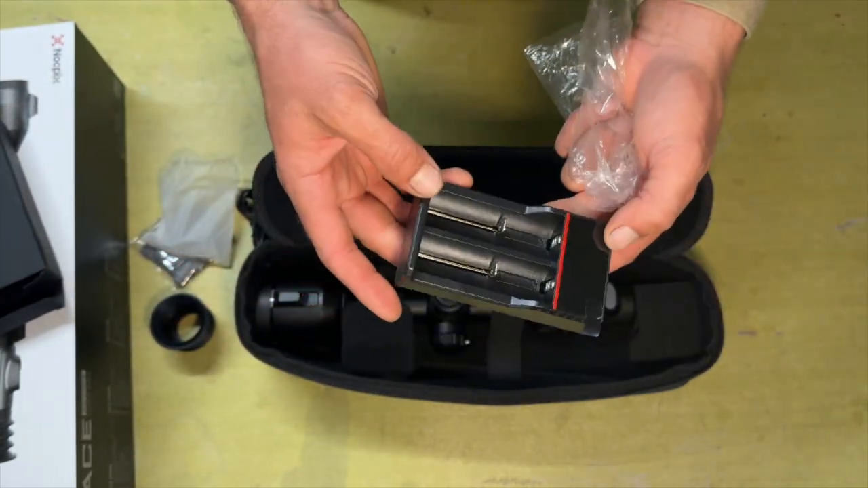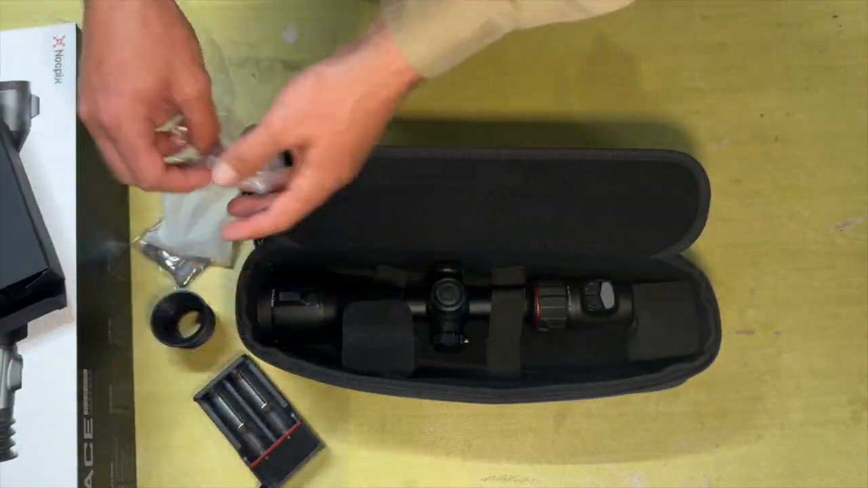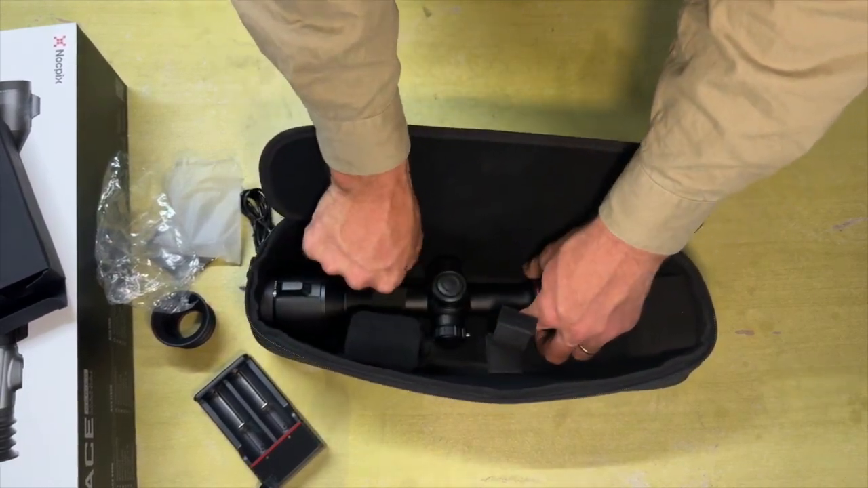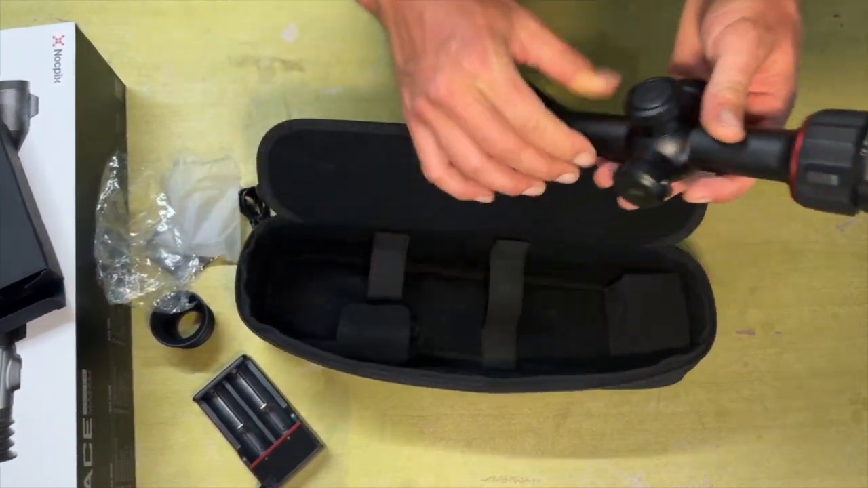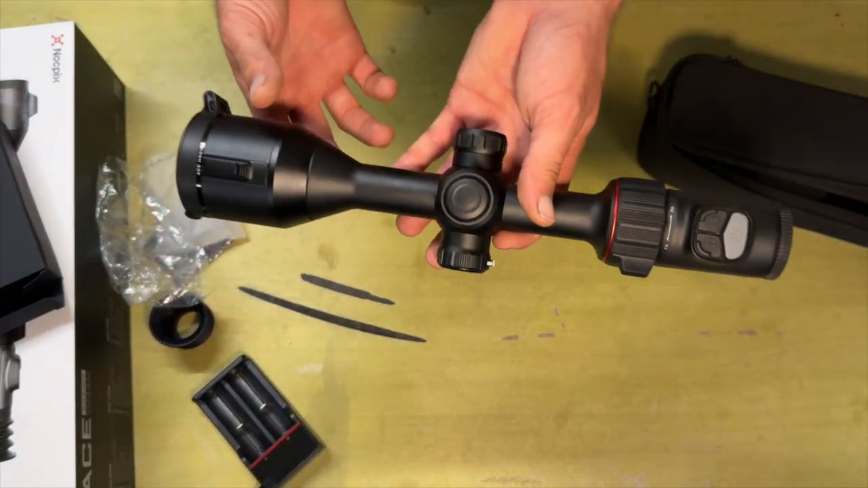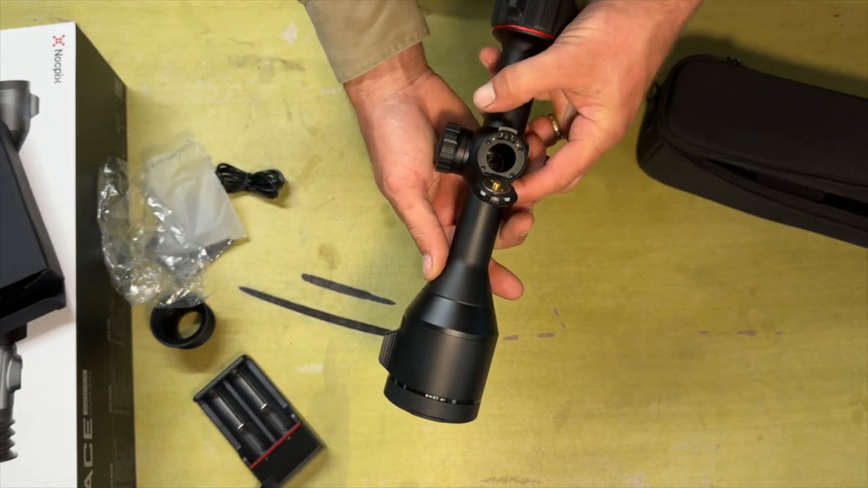That's the 18650 battery charger. And then of course we've got the scope itself. Now this one doesn't seem like it comes with any rings or any spare batteries. It does take an 18650 battery.